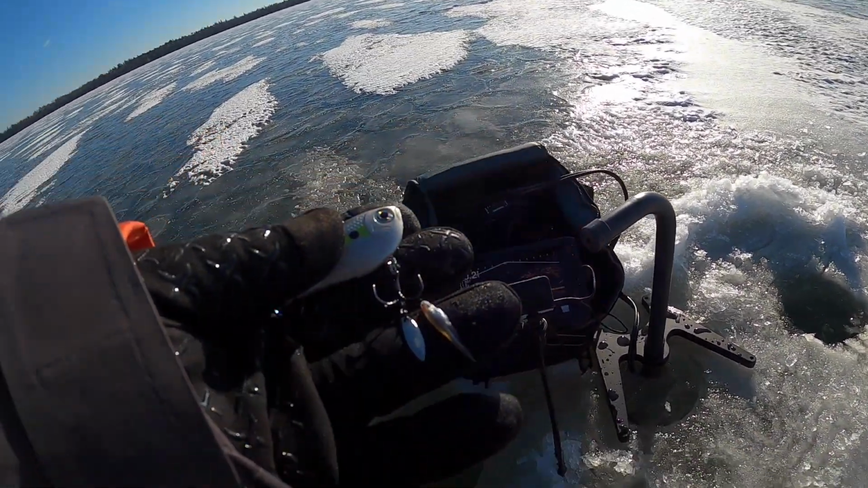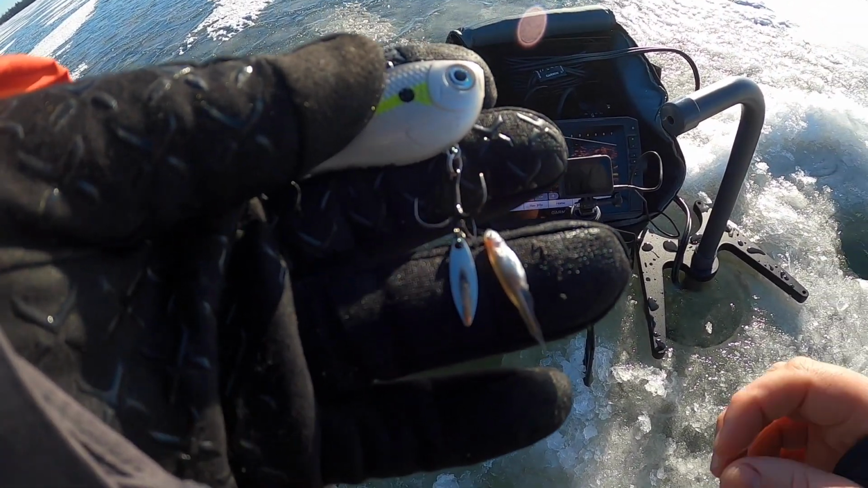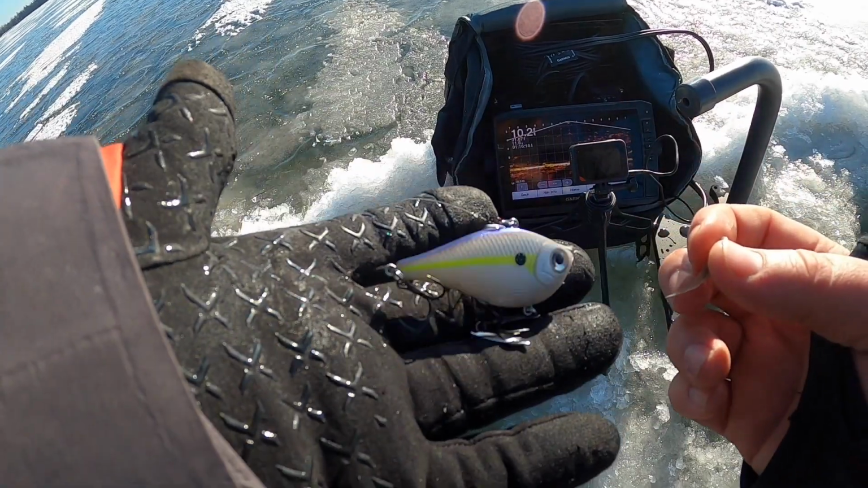It literally looks like a bladed hybrid treble. It just gives a little flash and kick down there, and it's gonna have a shimmer.